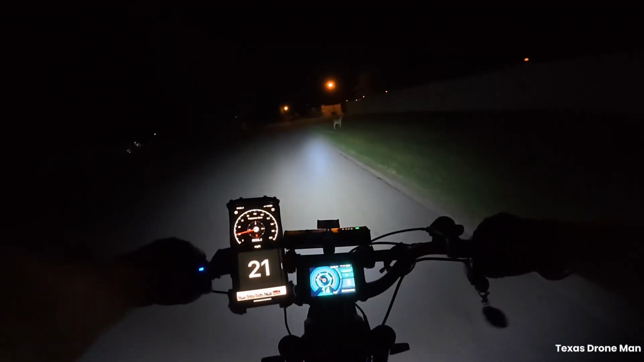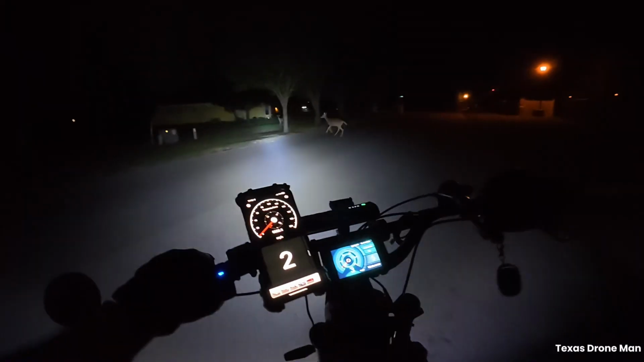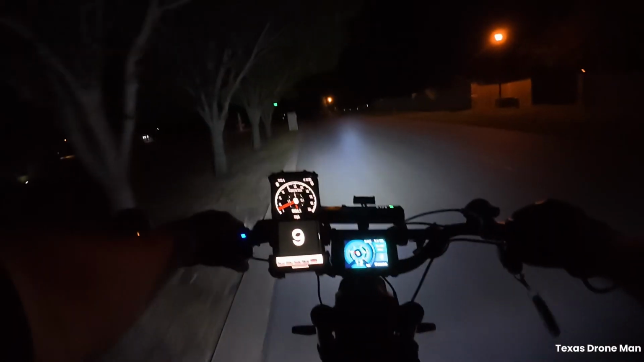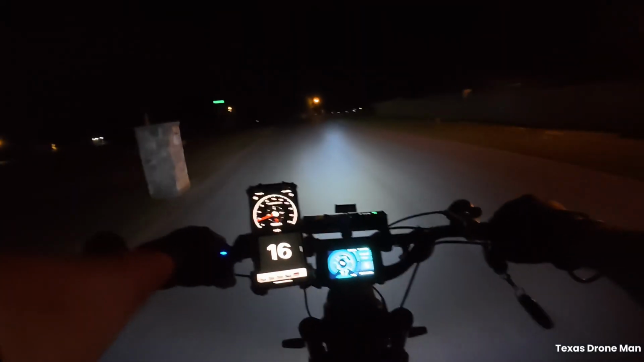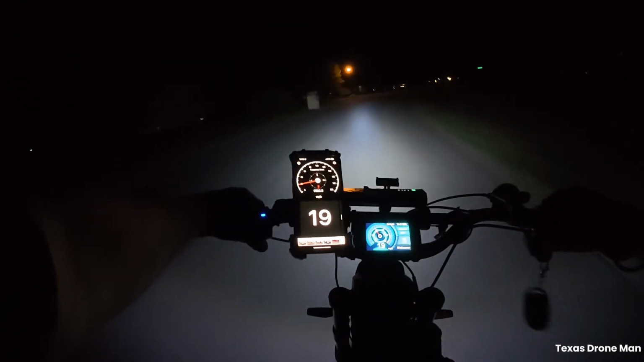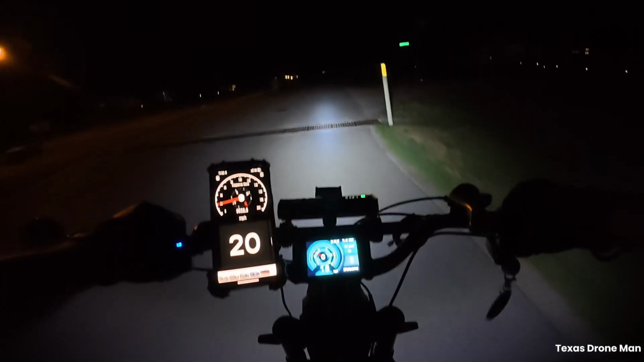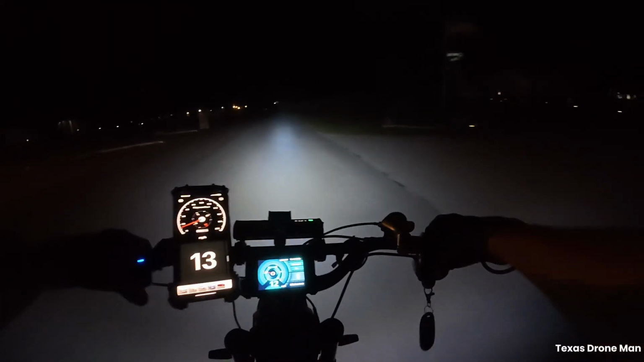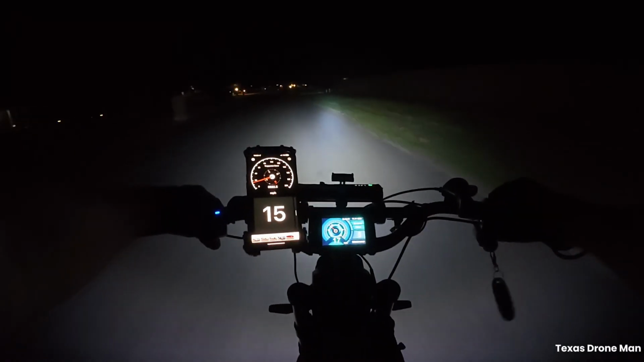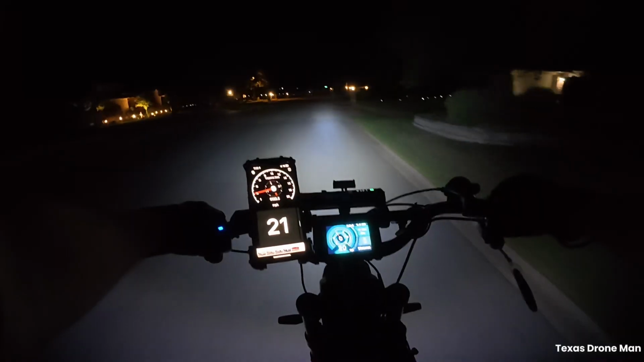Look at this old gal. Look at it. She's gonna come this way. See these grates? I don't know if you can see that in the road, but I think there's one or two of those on this road. Kind of gives the old bike a little jar when you go on them.